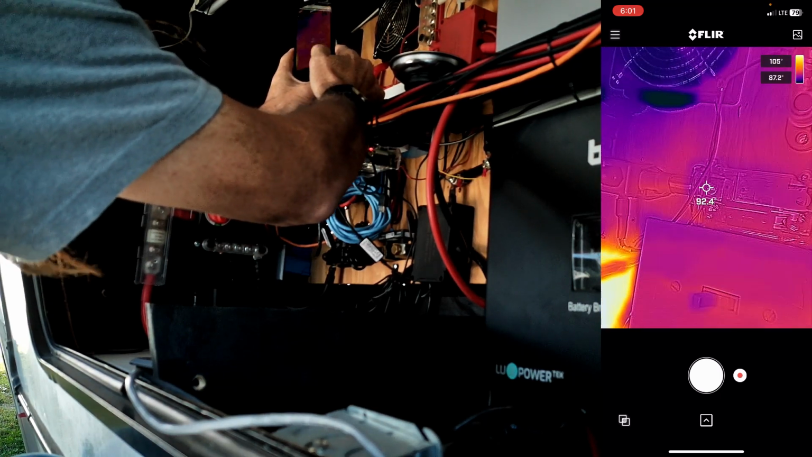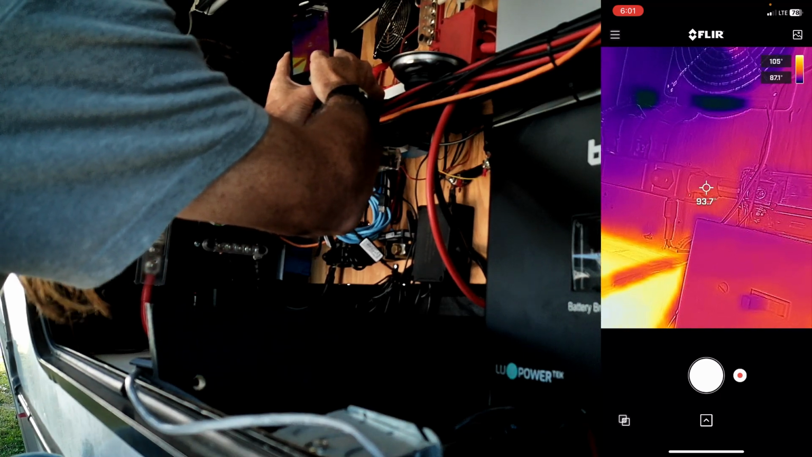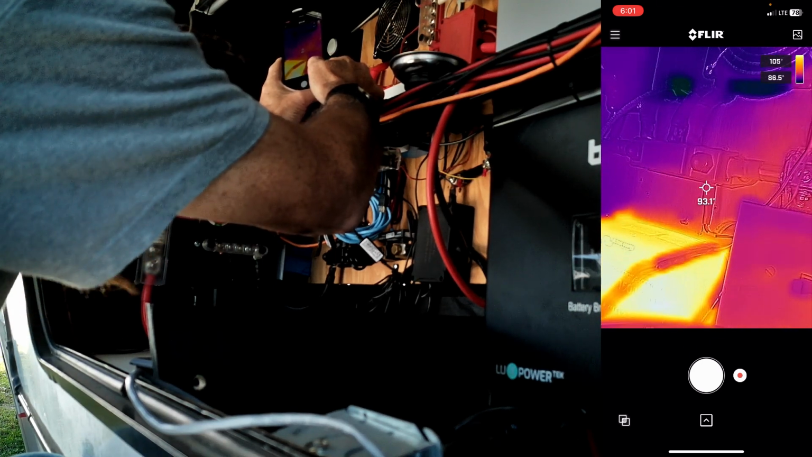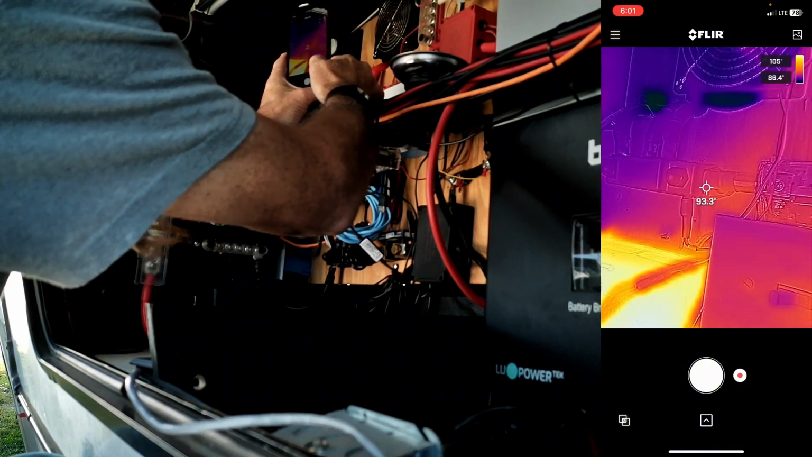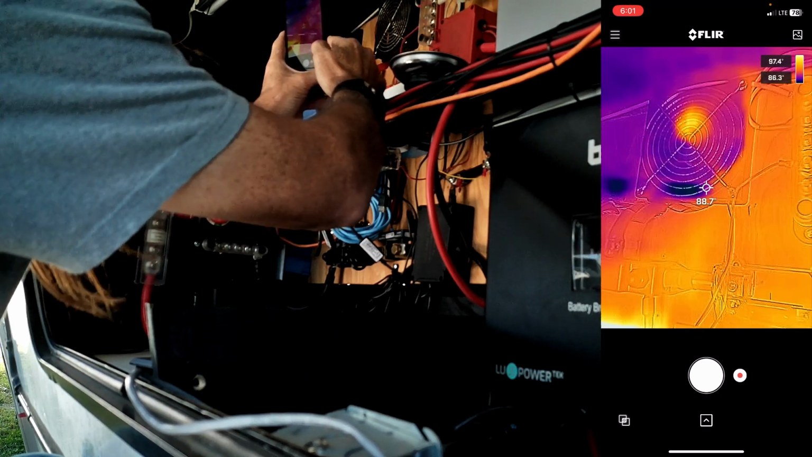This was originally my hot spot. It was right about here. This is where my Victron gets hot when my Victron sensor is connected, and the highest I've ever seen it is at 112 or 119 when I have a whole bunch of amperage running through it.